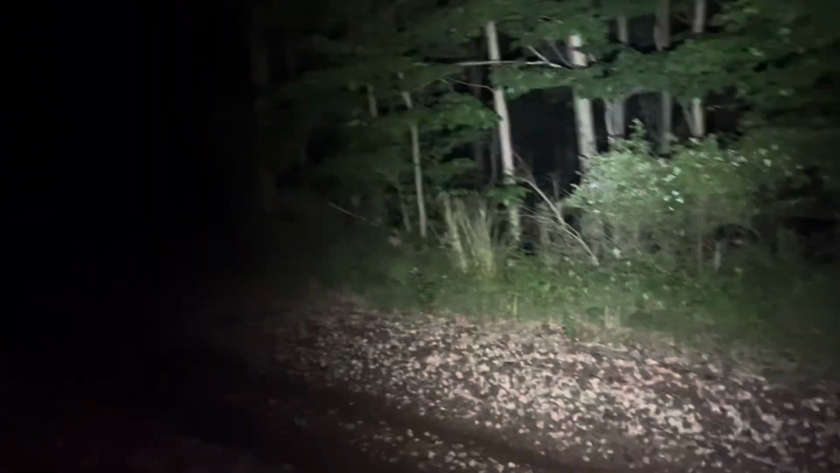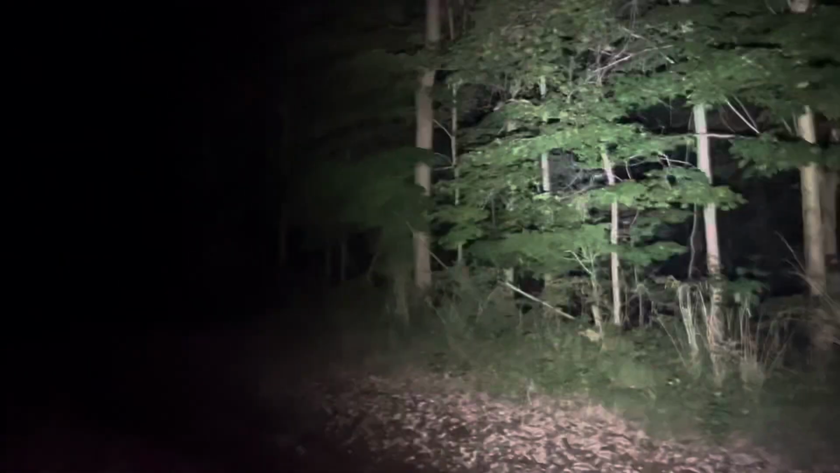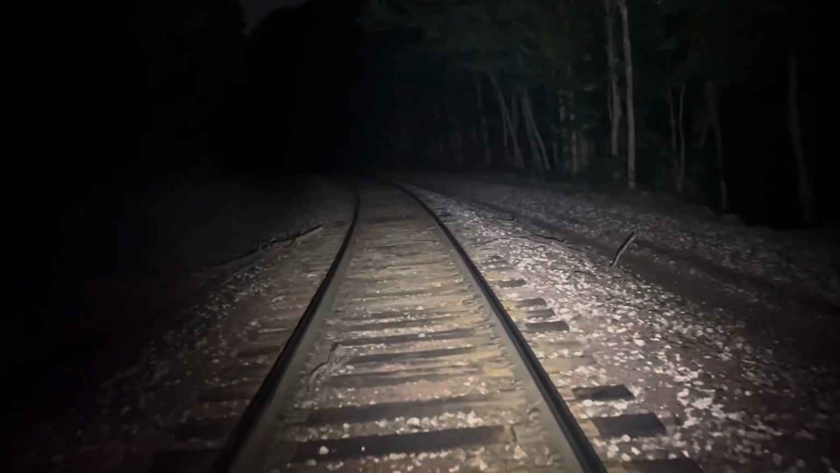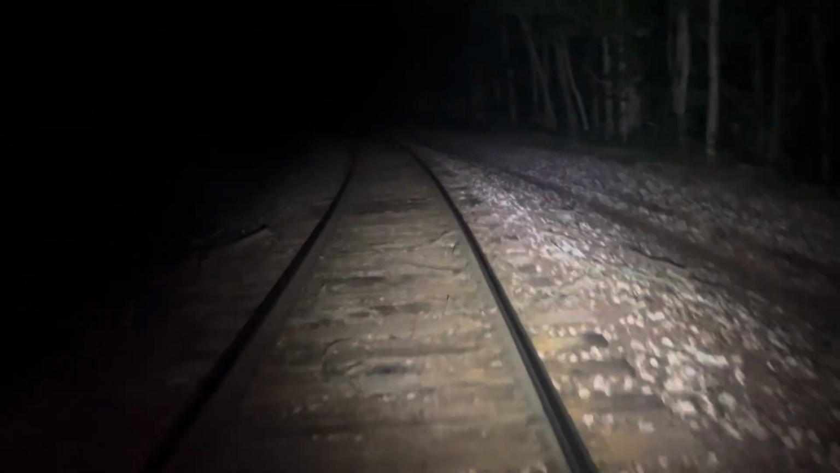It's the high ground above the Conneaut Creek. So that means I've got hill climbing to do. It's a steep climb up there, and it's a really steep climb out of there. And I want to have somebody with me to do that because of my current health conditions.